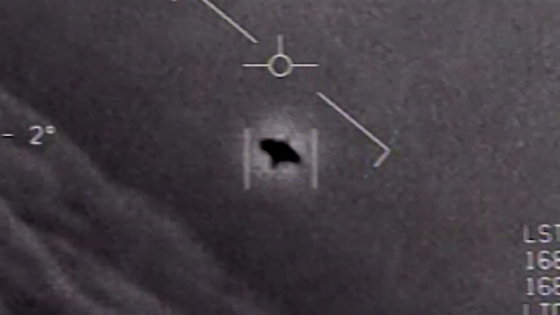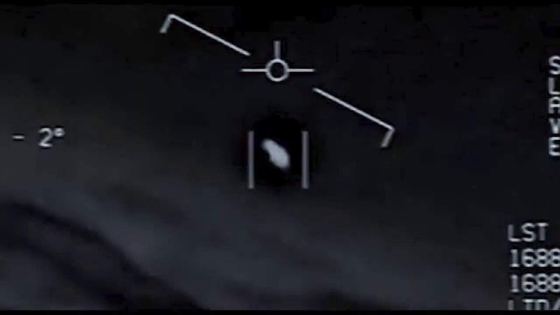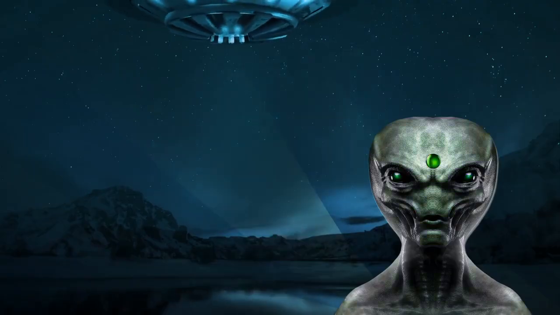But with so many videos and pictures of supposed UFO sightings floating around on the internet, it's tough to tell which ones are legit and which ones are just a bunch of malarkey.